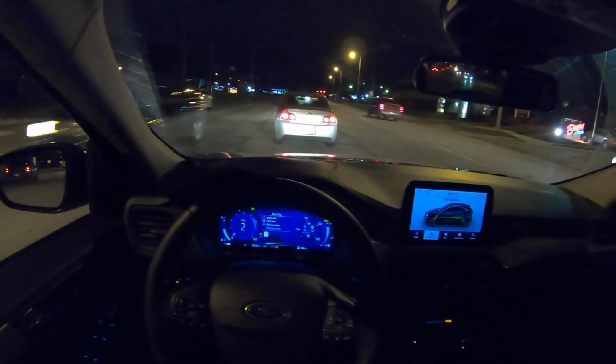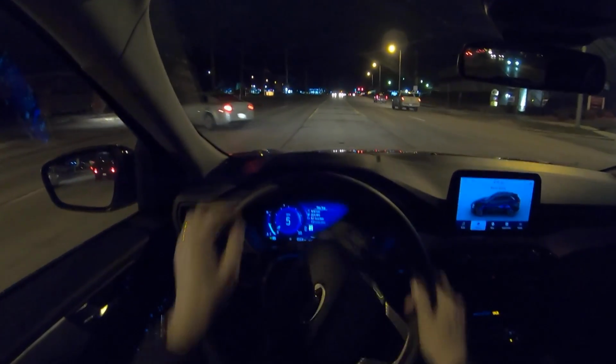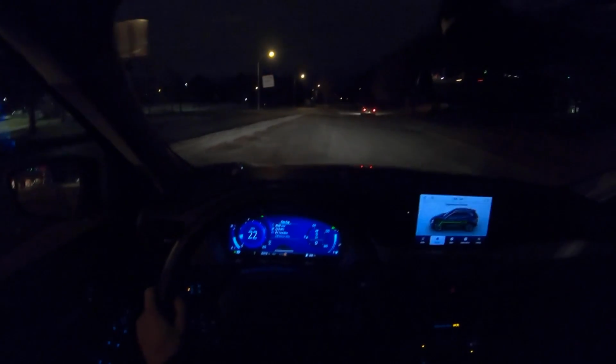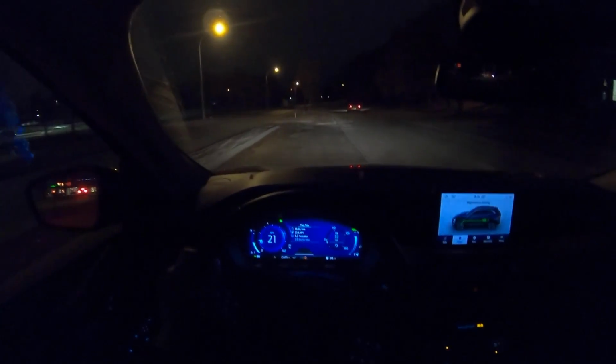A heads-up display might be nice for speed. I find the speedometer to be a little bit weird to recognize a lot, just because it's a small digital display in the bottom left. And it's a little bit out of your normal line of sight, but